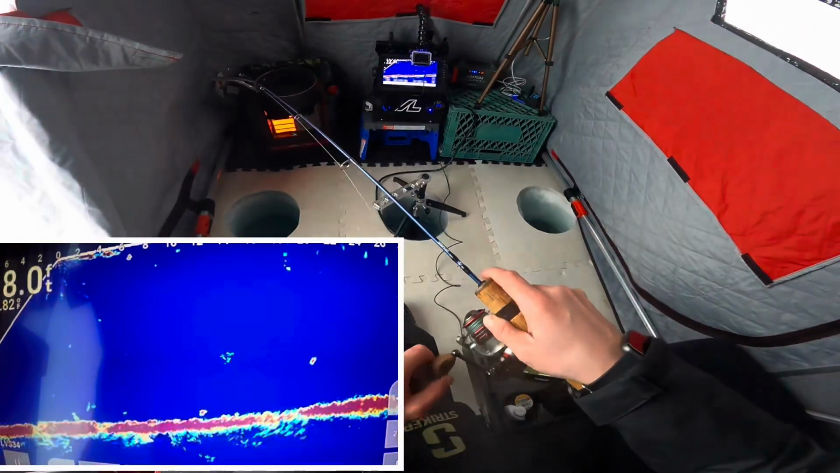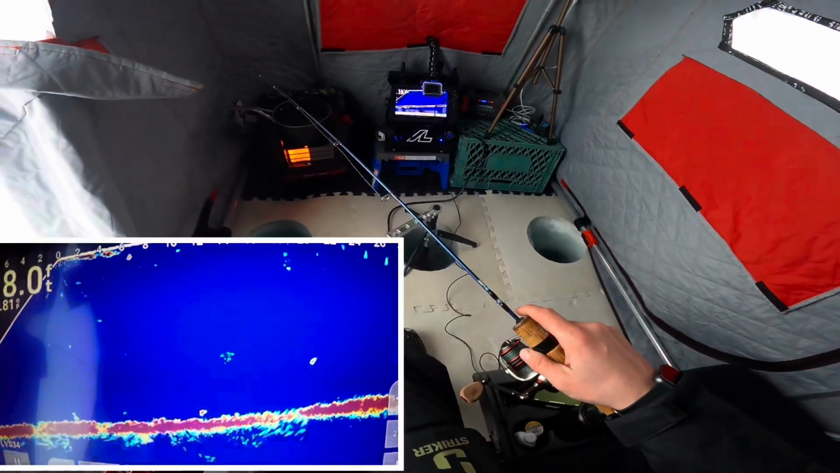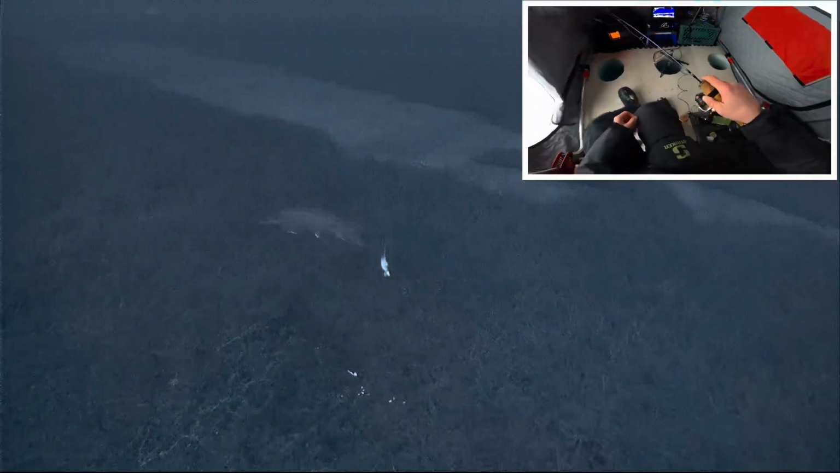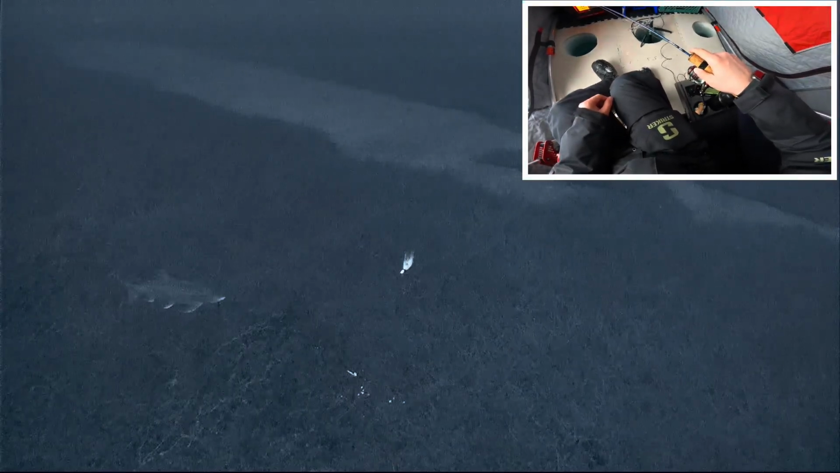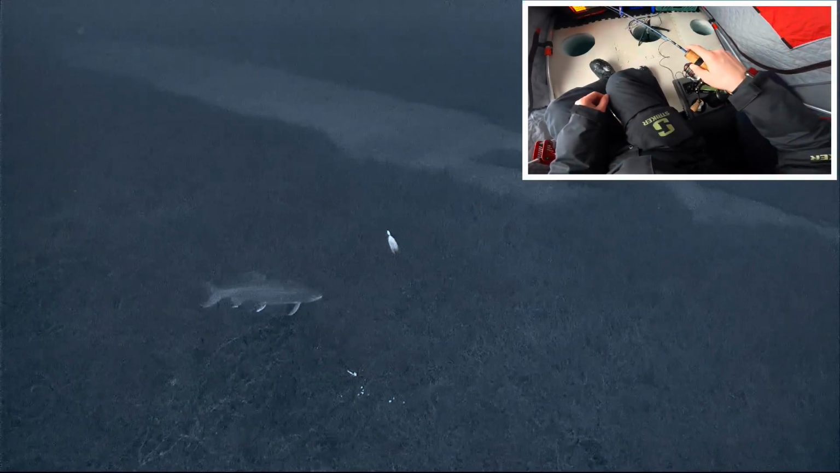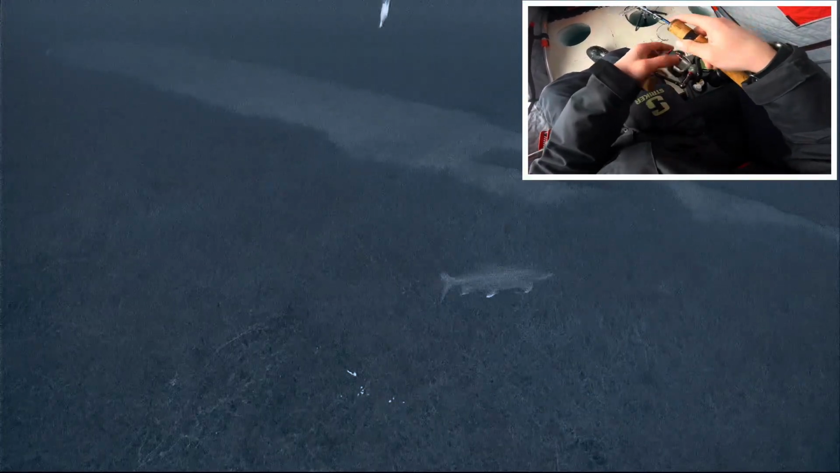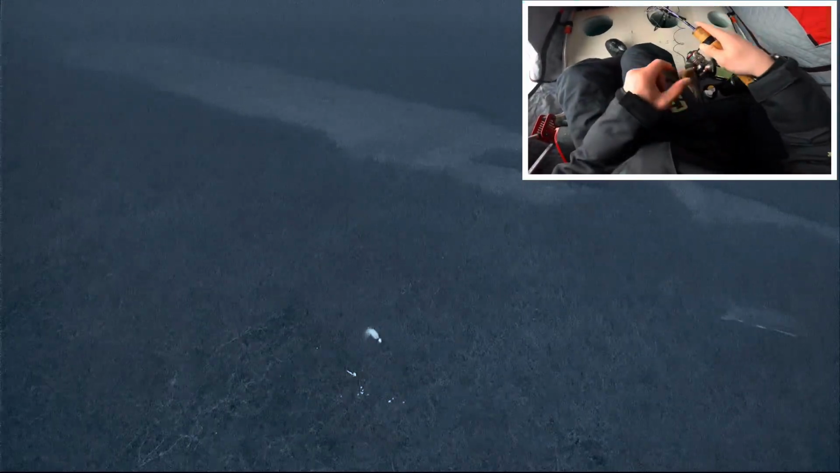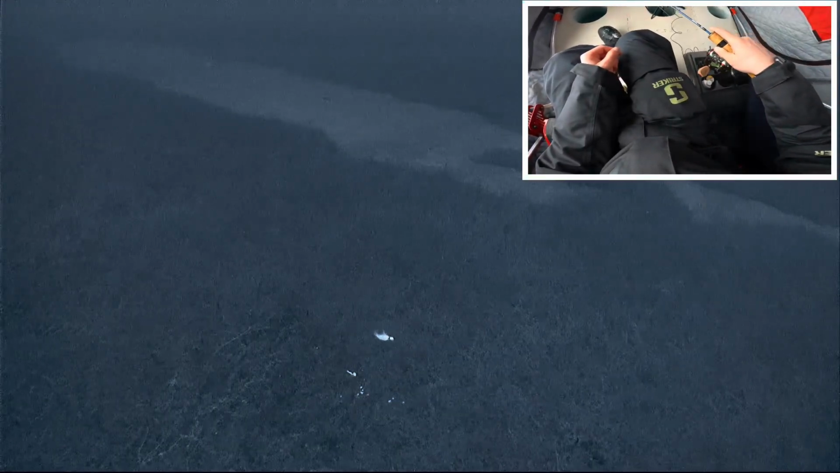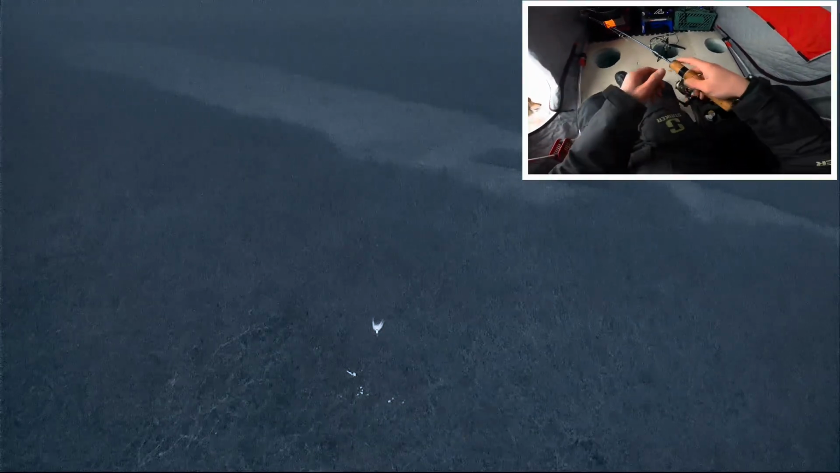Are you kidding? Oh no. Took off. That was something big. Oh, here he is. Laker. Oh, come on. Splake or lake trout. Not interested. Where'd he go?